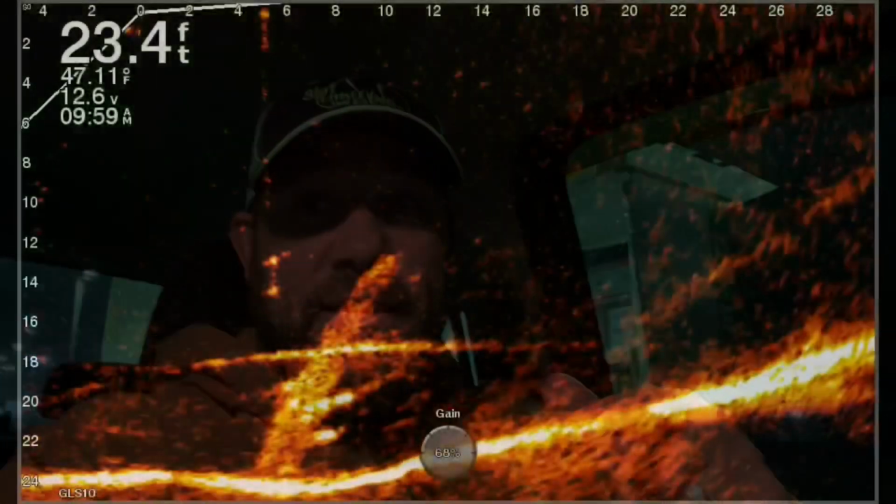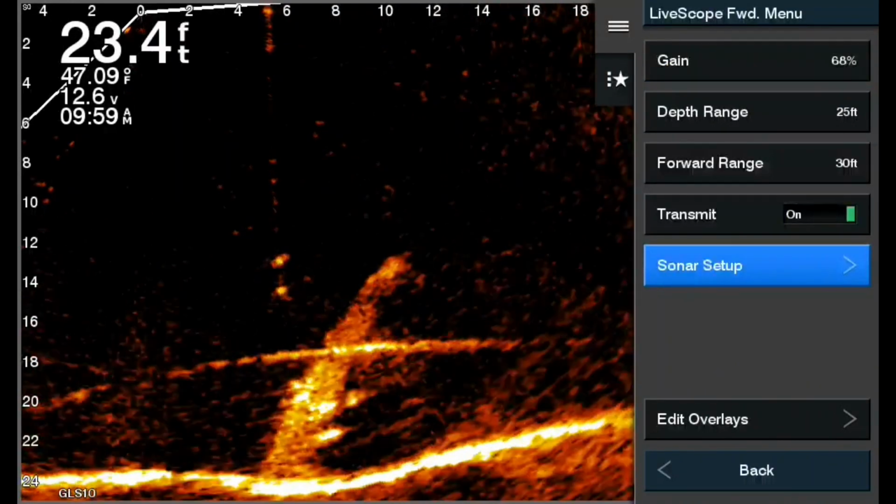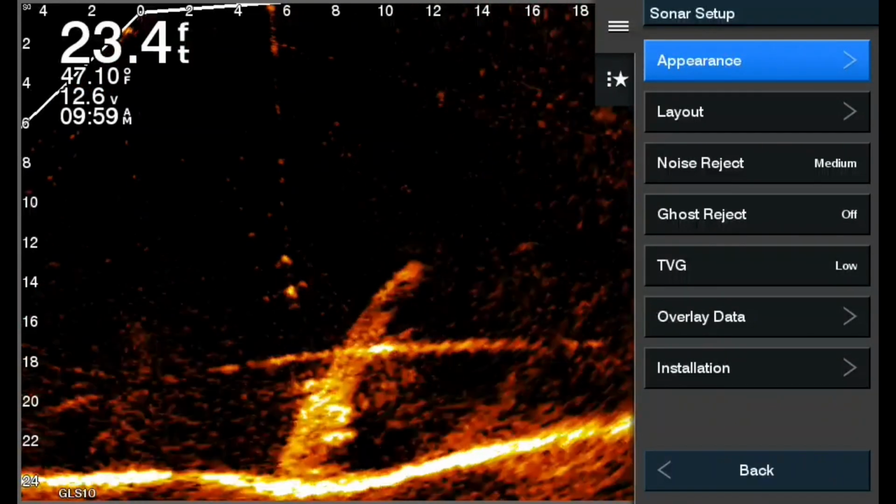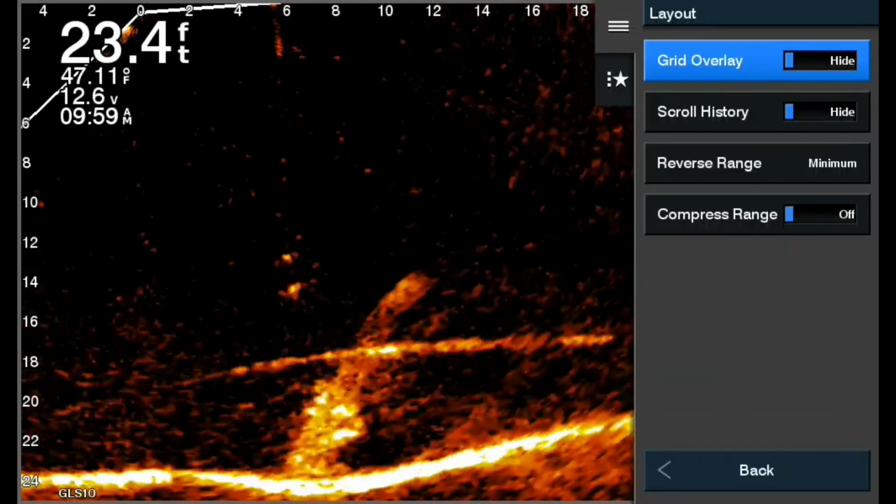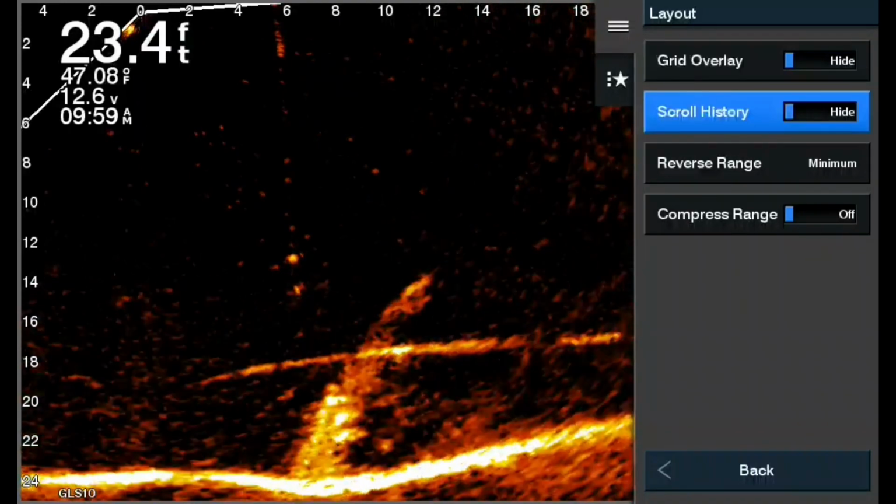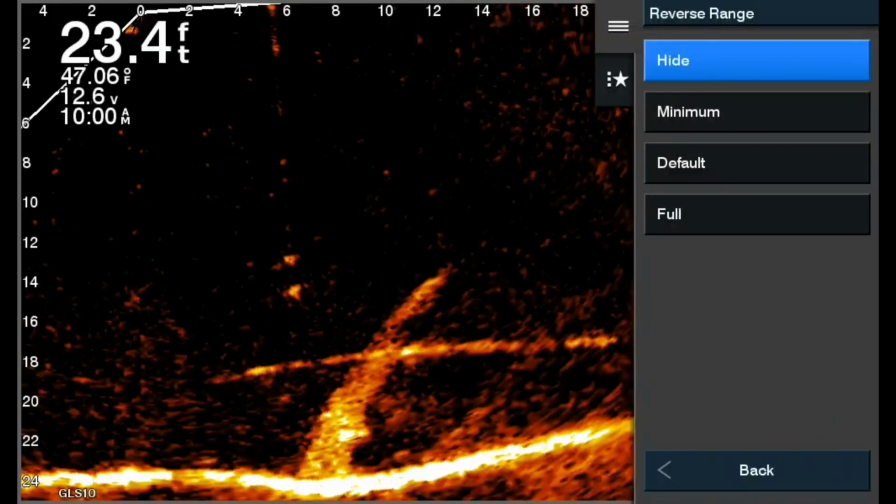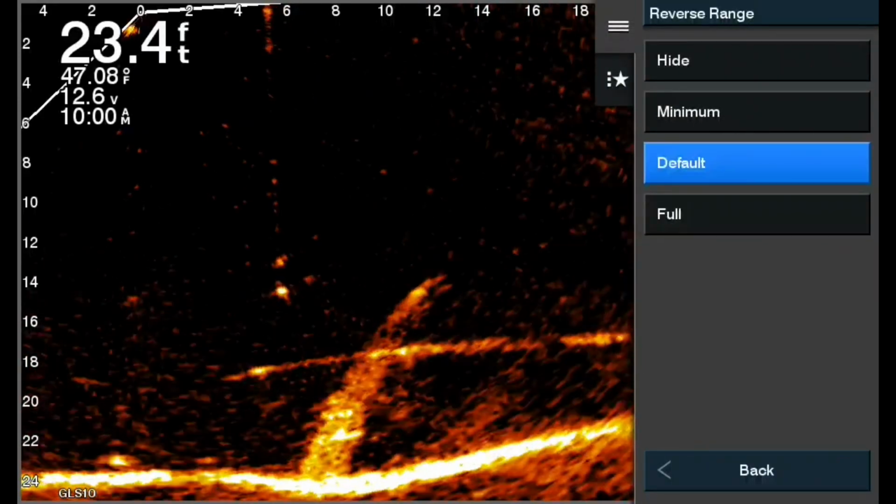All right, guys, today's topic is reverse range. Go into your Sonar setup, go to layout, and it's one of the 4 options in layout. Now, if you'll remember, also in layout is your grid overlay. We talked about that in the perspective mode with the radial grid overlay, and here's your grid overlay. But go down to reverse range. Reverse range is a great tool to target different species. Now you say, how does that help different species?